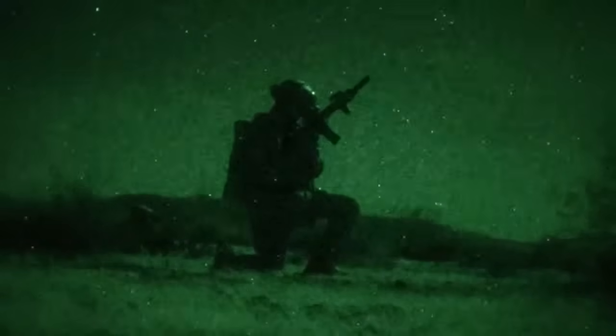When the building is clear, watch the deliberate post-action movement. Nobody relaxes. The outer cordon tightens. Exfil routes are already identified. The team has a hard timeline for departure. Every additional minute on the objective is additional risk.